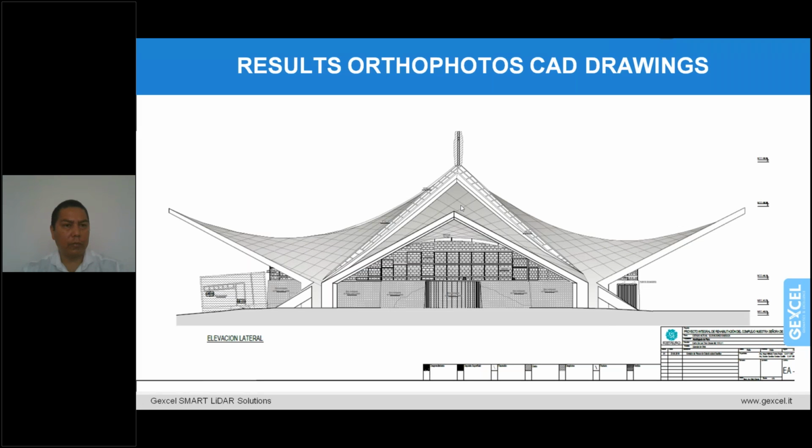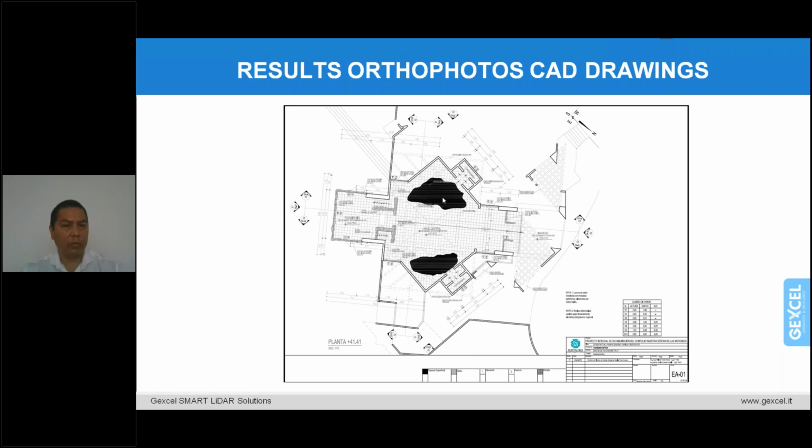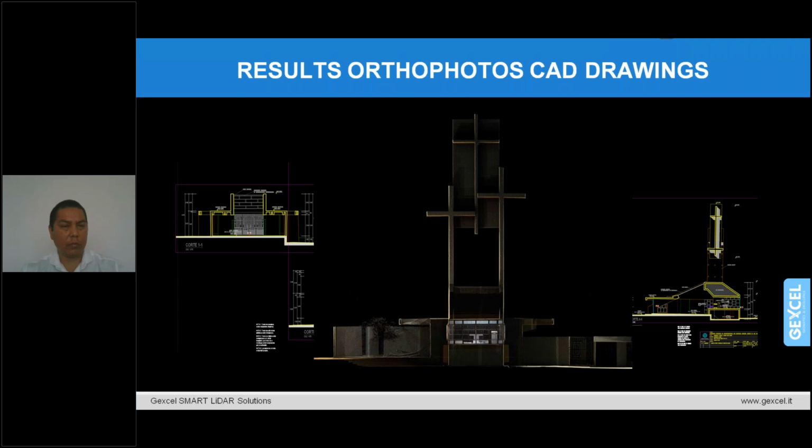building with the same workflow that has been adapted, and the same has been done also for the Tres Cruces chapel. So starting from the orthographic view of the plan, the CAD drawing has been created, and then the same for the facade.